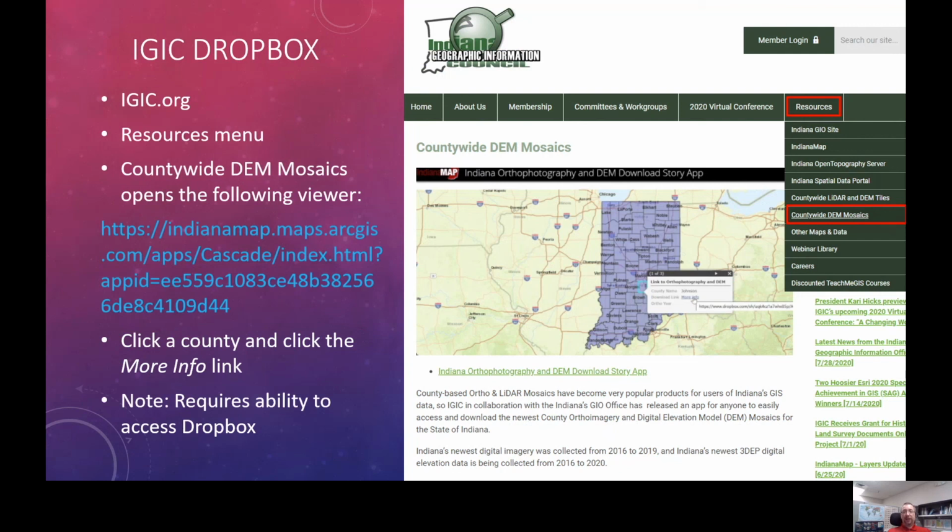IGIC on Dropbox is hosting countywide DEM mosaic files that have been created by NRCS. They're hosting this through Dropbox, but you can access it on igic.org by going to the resources menu and selecting the countywide DEM mosaics option. A map viewer will come up, which is a larger version of what you're seeing in the screenshot here, where you can click on a county, click on the more info link. It will take you to that Dropbox download. Be warned, these files are large. Also, if you have issues accessing Dropbox in your organization, you may have trouble accessing them that way as well.